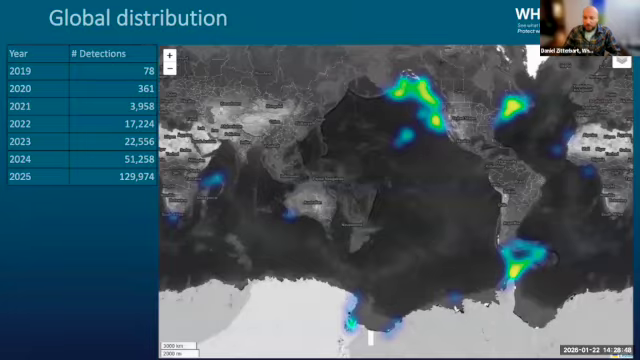From a distribution standpoint, WhaleSpotter is now used globally. We started in 2019 with the tests when it was still research, and we detected 78 whales in that year. In 2025, we detected 129,000. That just speaks to the growth of the distribution. The growth is still on the west and east coast of the United States and Canada, as well as in Antarctica, but it's being used globally.